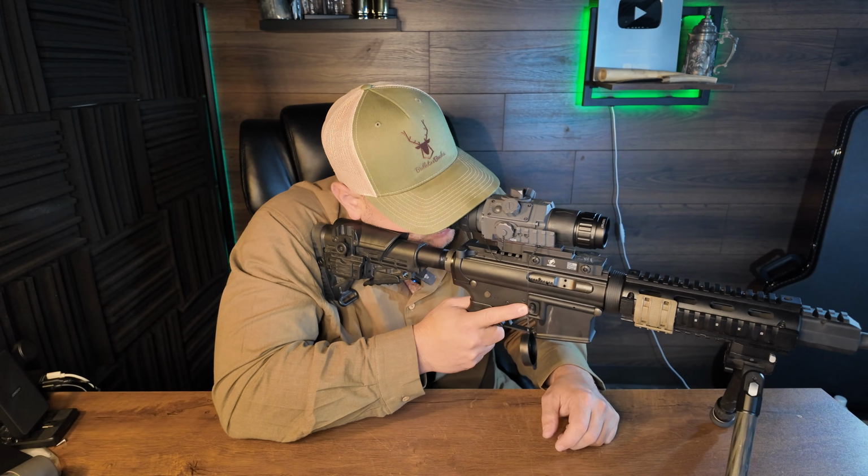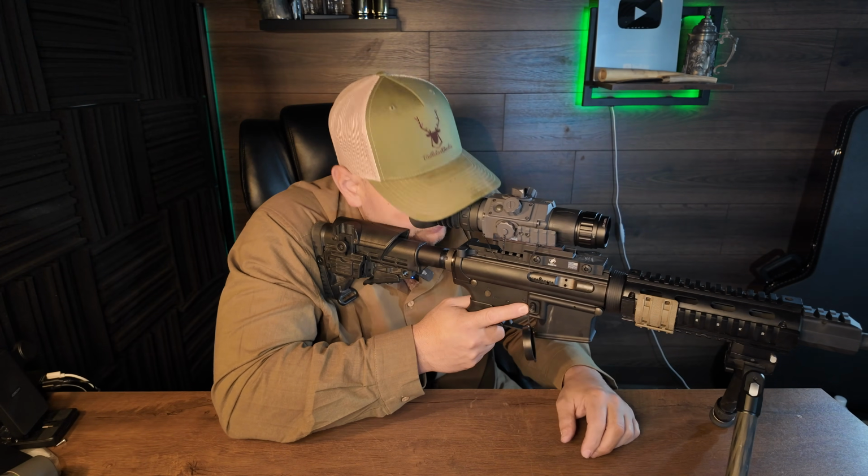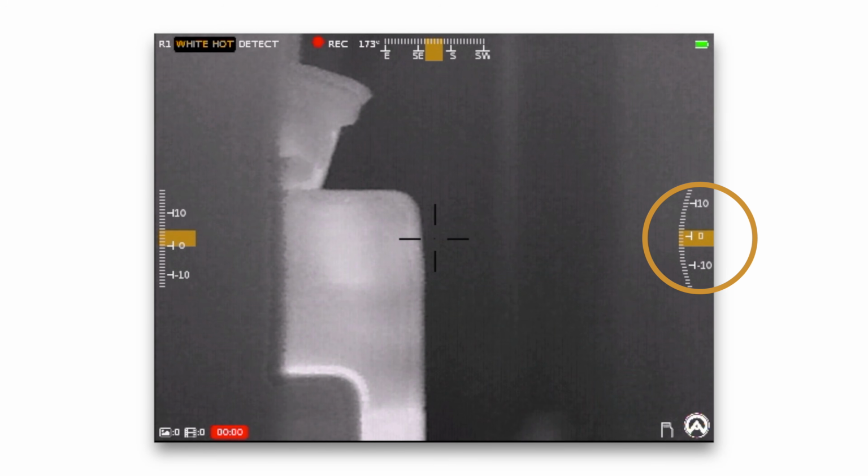It starts up really quick, so you don't have a lot of lag there. Also, I didn't notice a lot of glitching when viewing through the scope. On your right side, you have your angle of tilt, so you know if you're canting the rifle, which is cool. On the upper part of the screen, directly above the reticle, you have north, south, east, west, and compass readings. On the upper left, you have your color palette. On the left, you have another cant indicator.